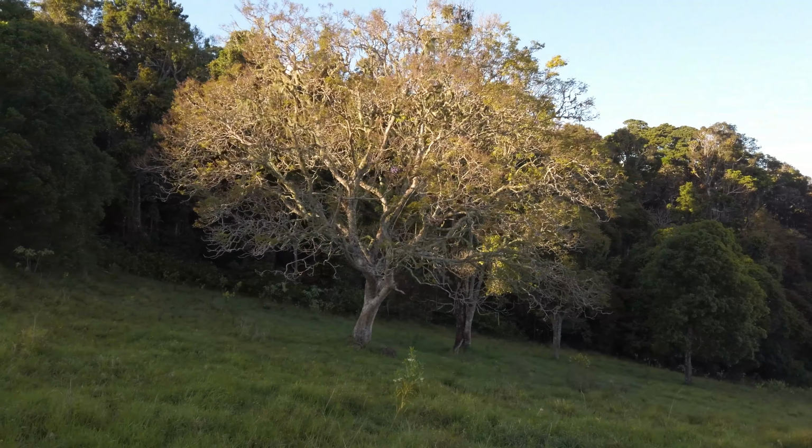Sunrise spot, and a bit of a tragedy has struck. It seems that we're a little bit too early for the jacaranda season in this part of Queensland. So what I thought would be a beautiful jacaranda tree in bloom, as it turns out, just behind me right here, is actually a jacaranda tree just covered in moss and just about to bloom.